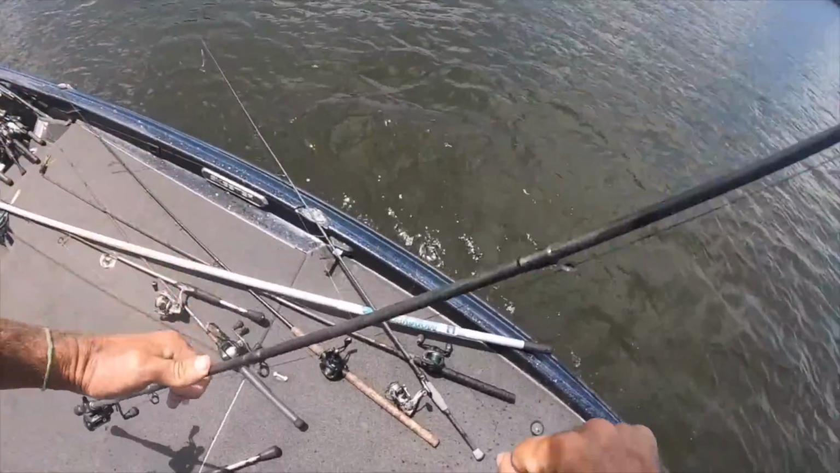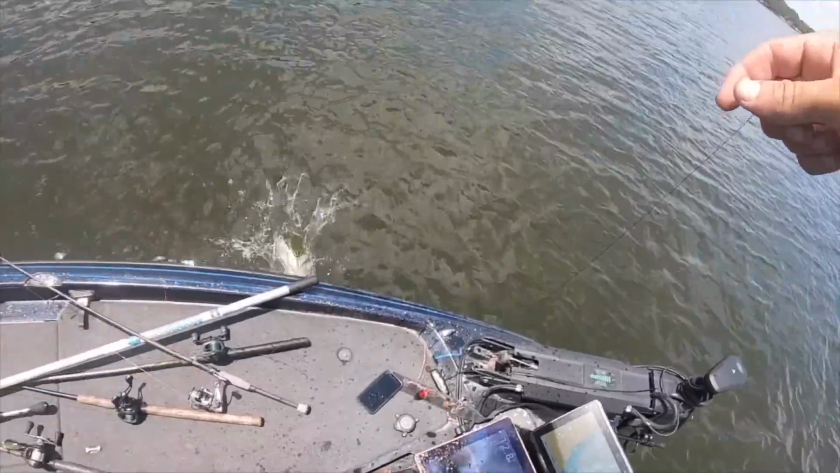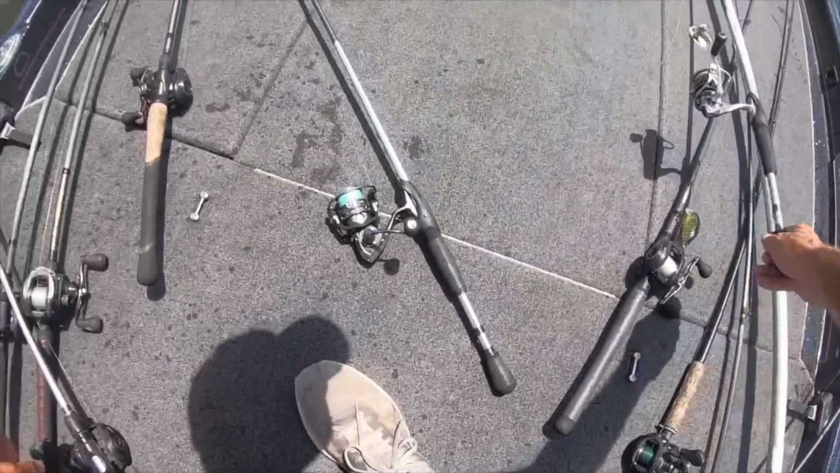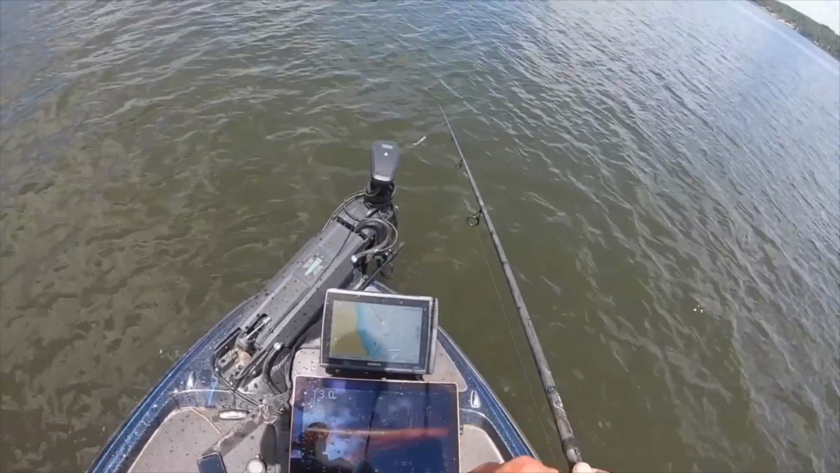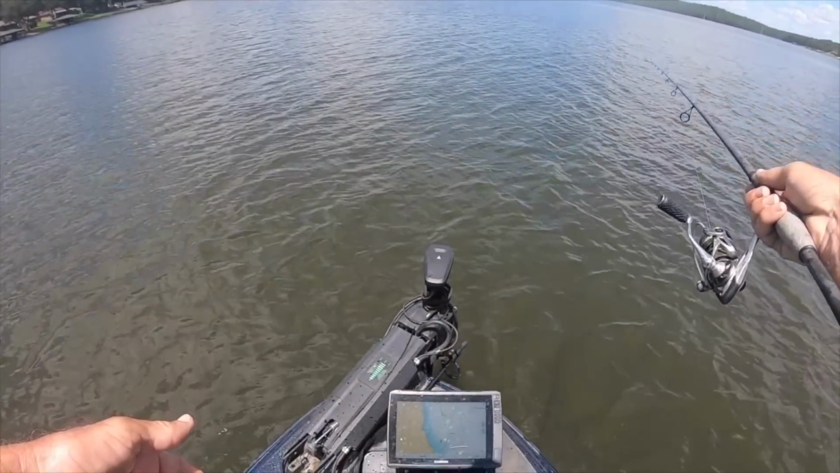That might have been the one that blew up. I got a bunch of them around me now. Let's see. I might be able to cast at those because of the wind.